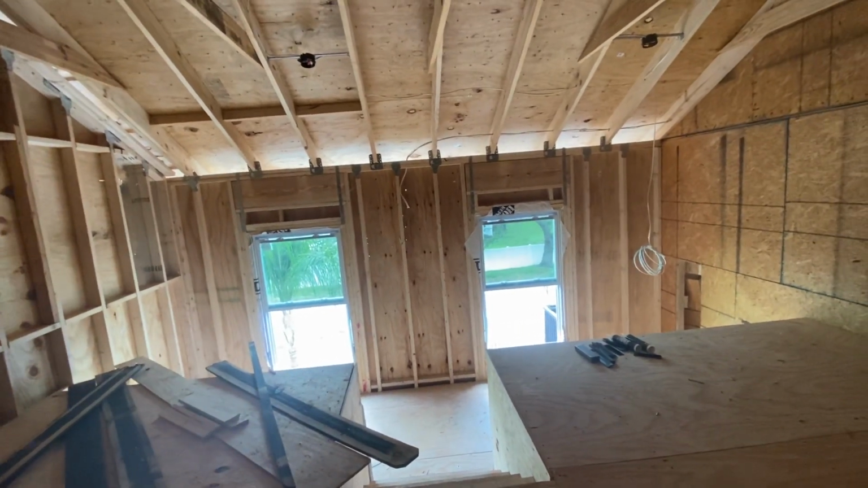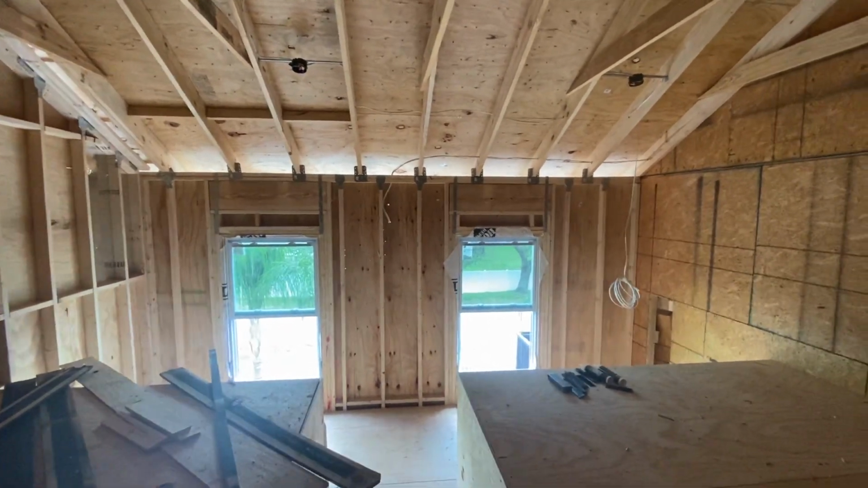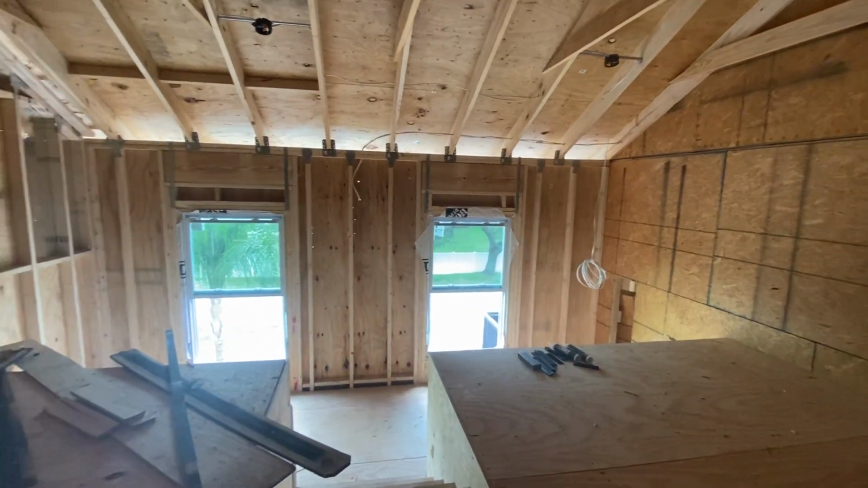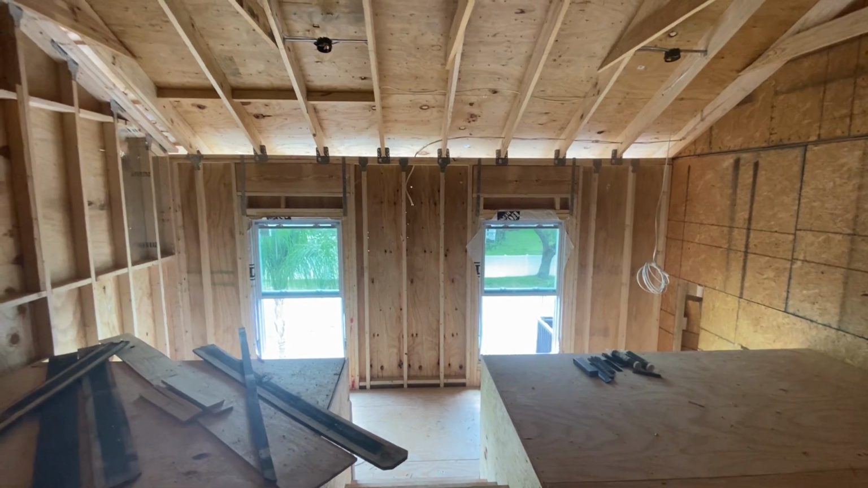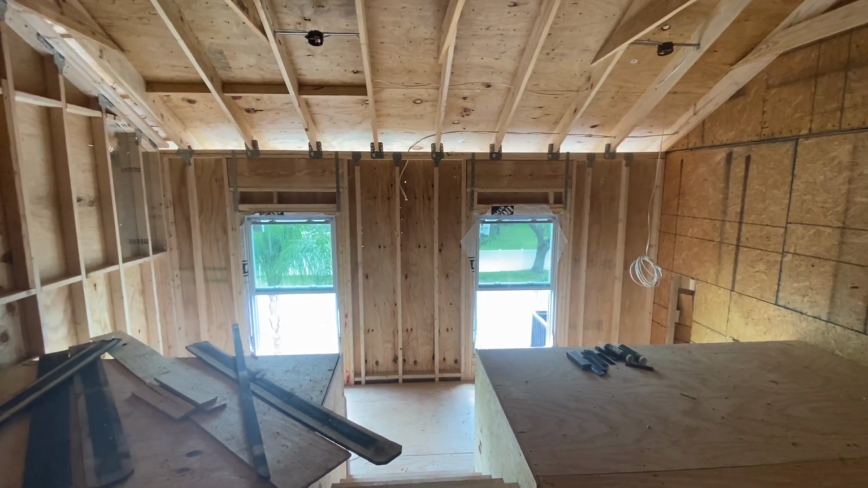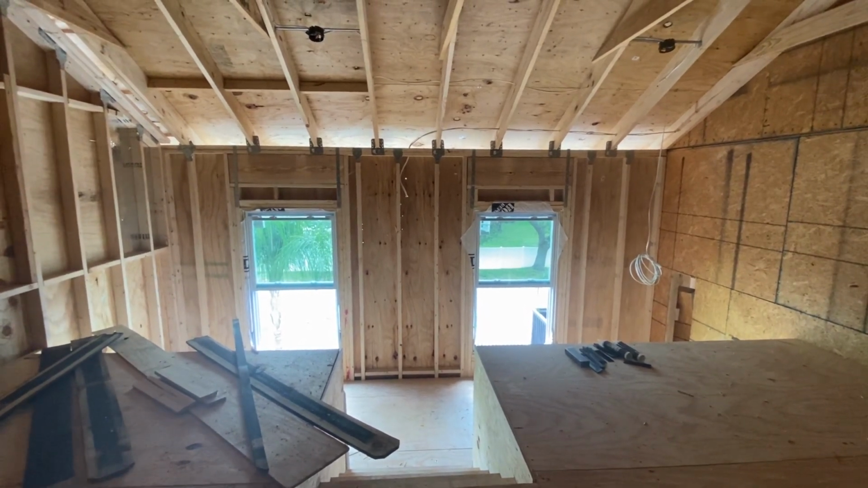Mind the sound here. Got the electrical going in this house, but I'm up here on the roof of that secret room, and I thought this might be cool to bring to the channel. I wanted to show the thermal differences between a roof structure and a wall structure. You can see why they really push attic insulation over wall insulation.